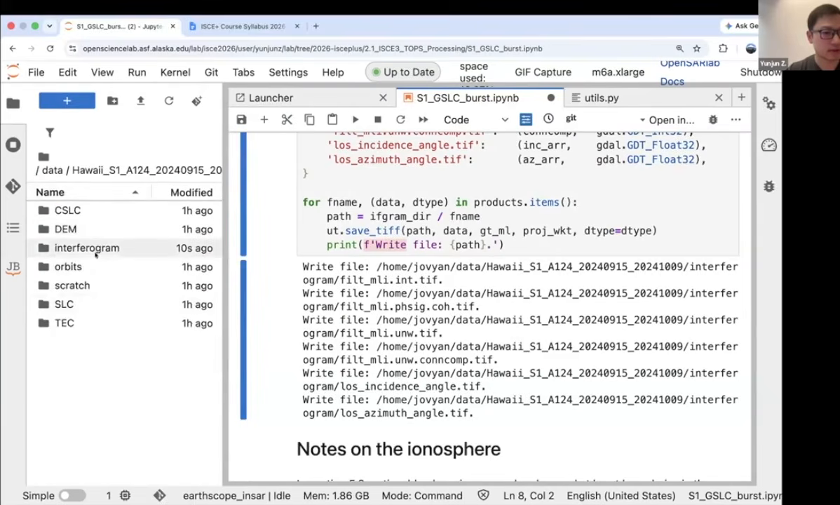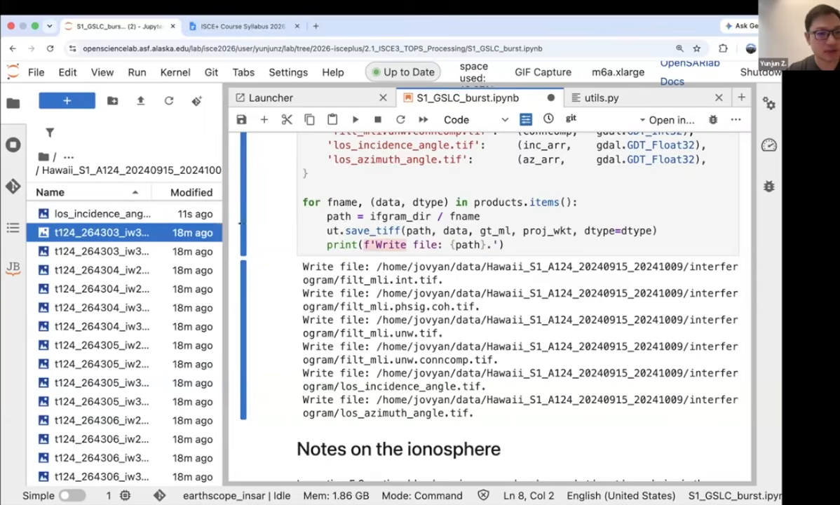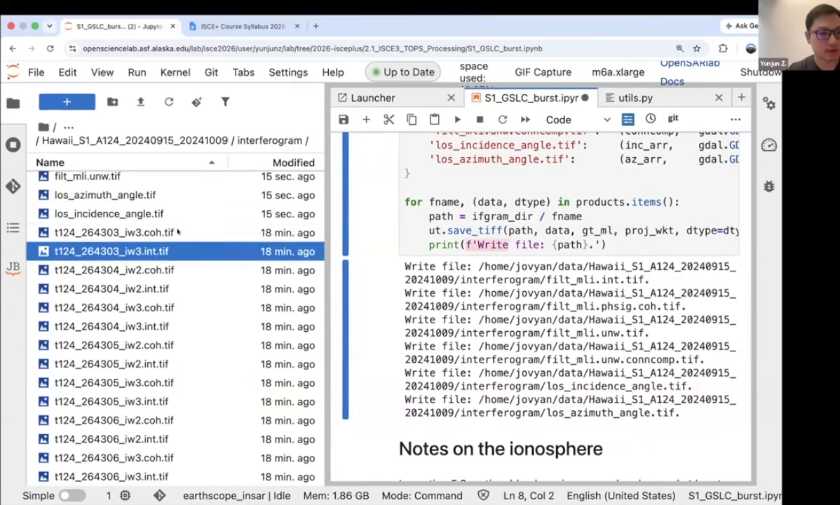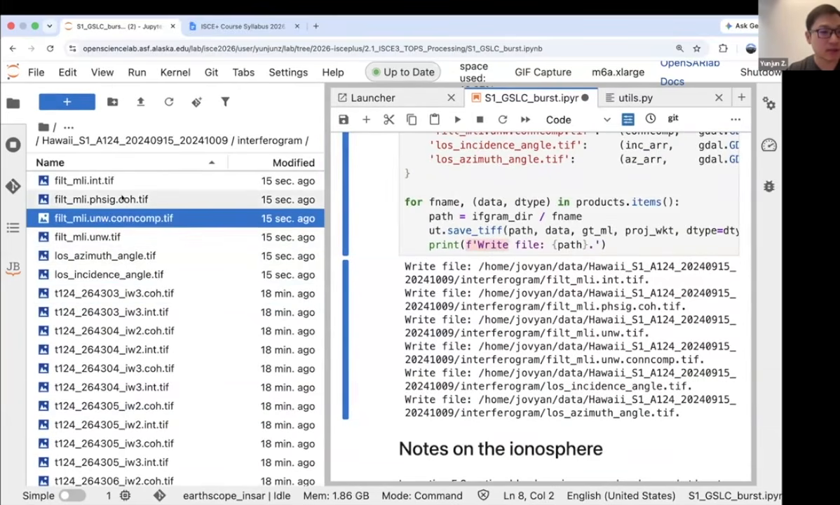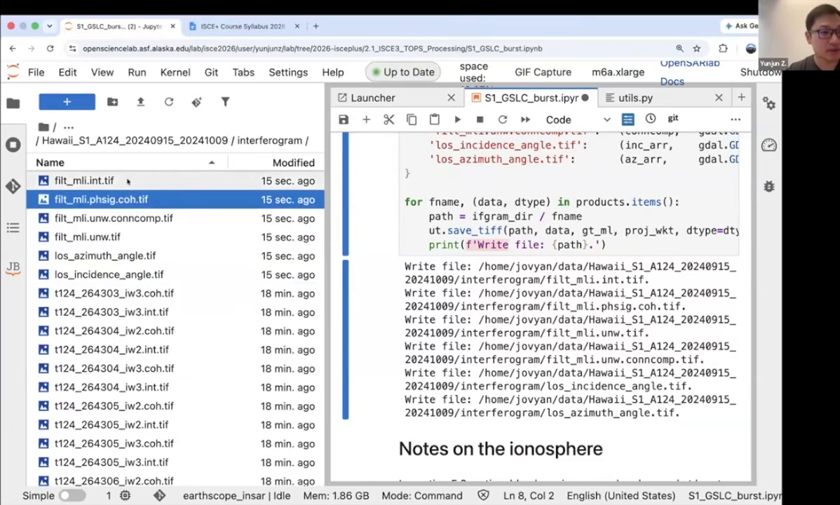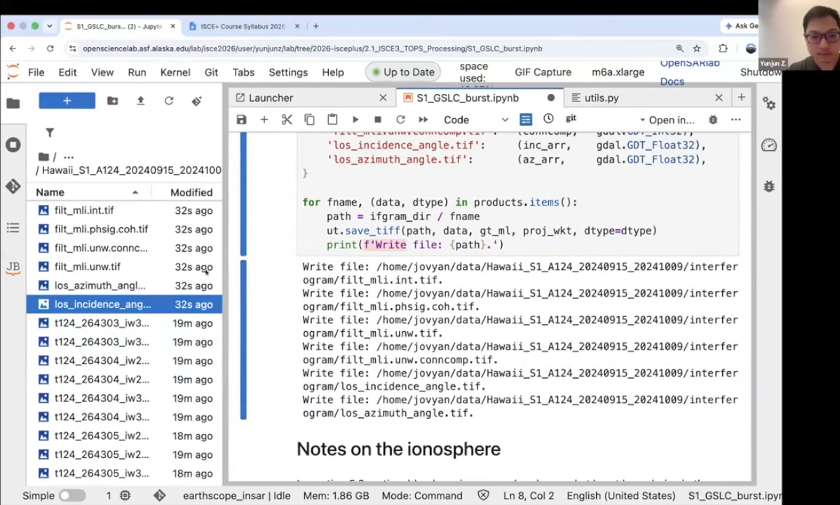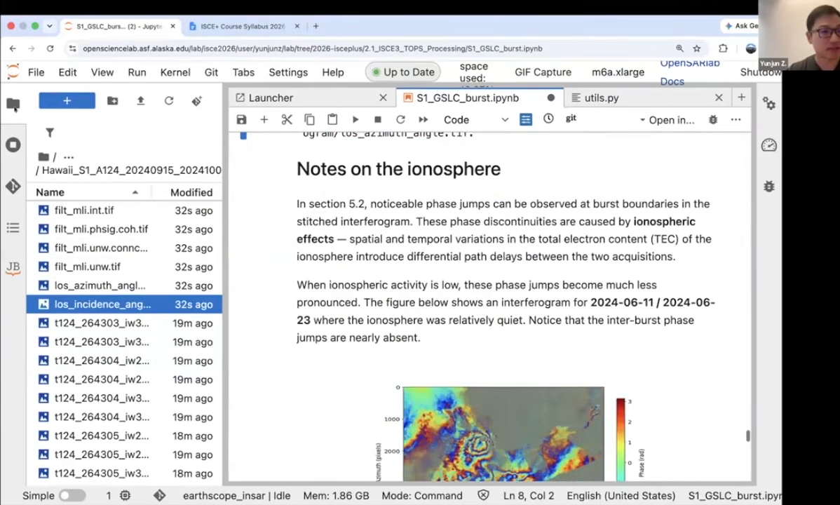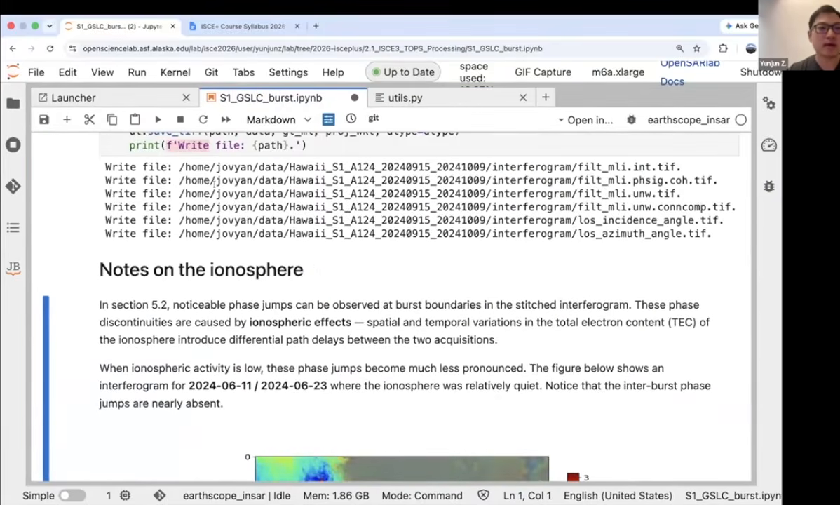If we go to the interferograms folder, here are the burst interferograms that we generated, including the interferograms and coherence, and here are the merged ones, including the unwrapped phase, the connected component, the phase sigma coherence, the wrapped interferograms, and the LOS vectors that we have. So that's basically the end of the regular interferogram processing using the new I3 COMPASS approach.